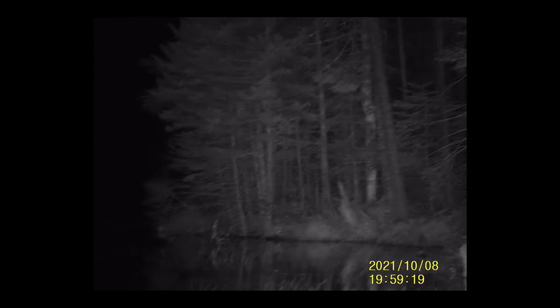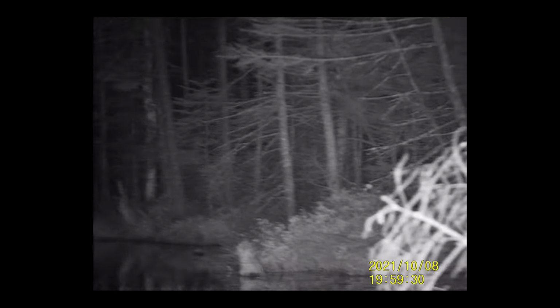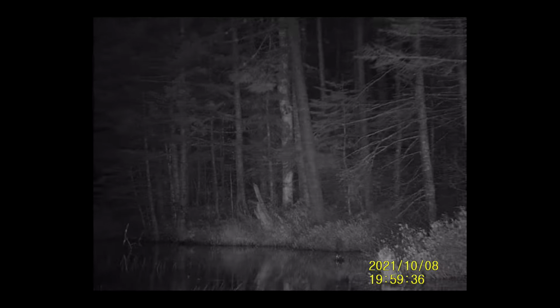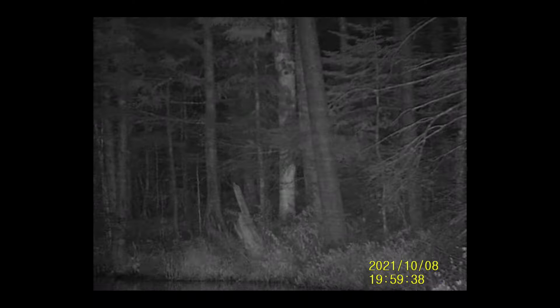Now, I found I was able to leverage different infrared levels for different depths of my view, but at the same time, I found that once it got a little bit far off into the distance, it did kind of lose its effectiveness. But for anything that was mid-range to short range, absolutely incredible the amount of detail that I could pick up on.